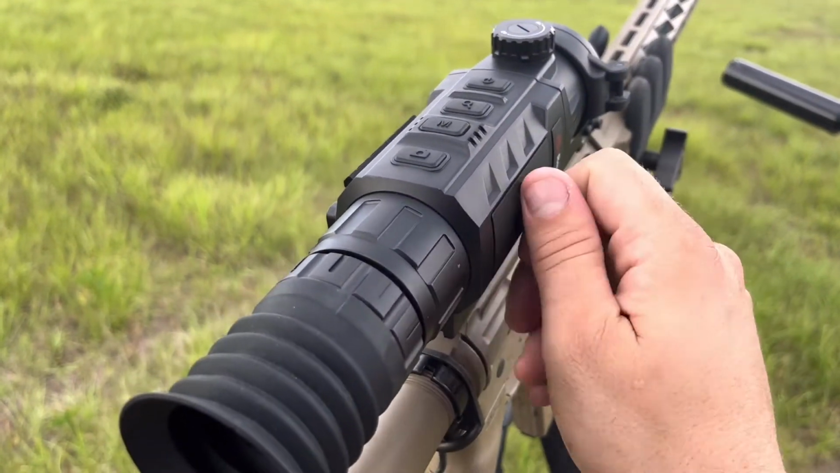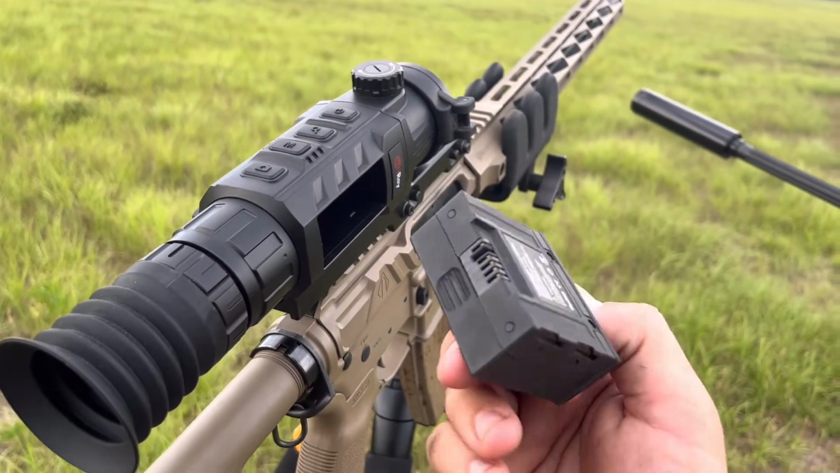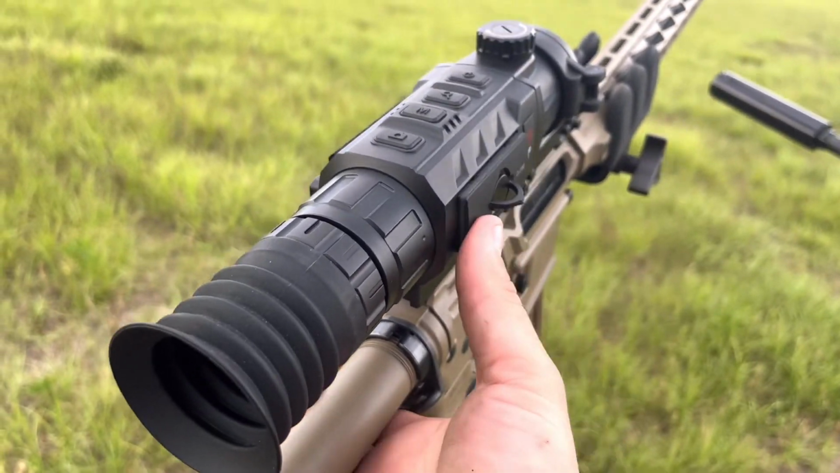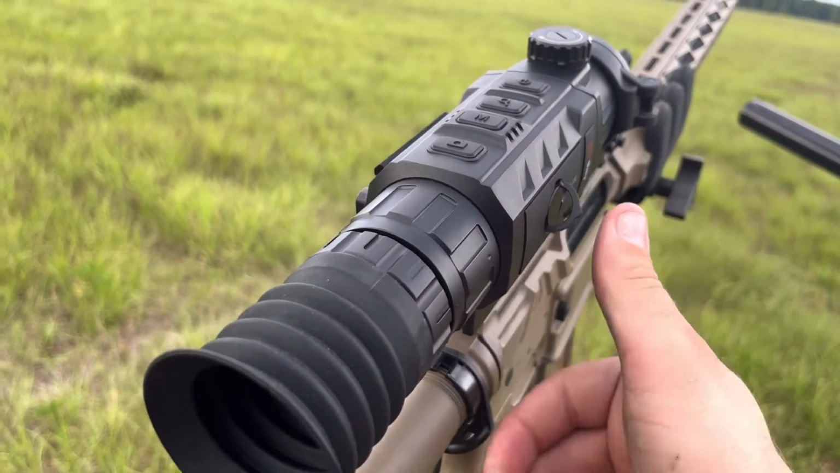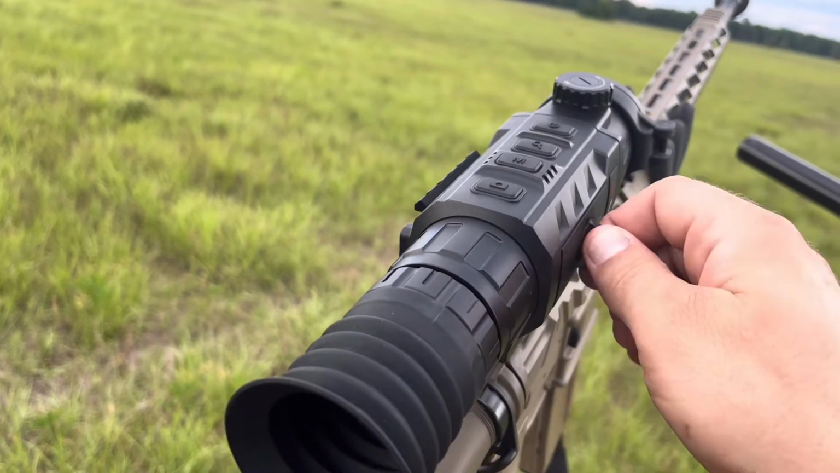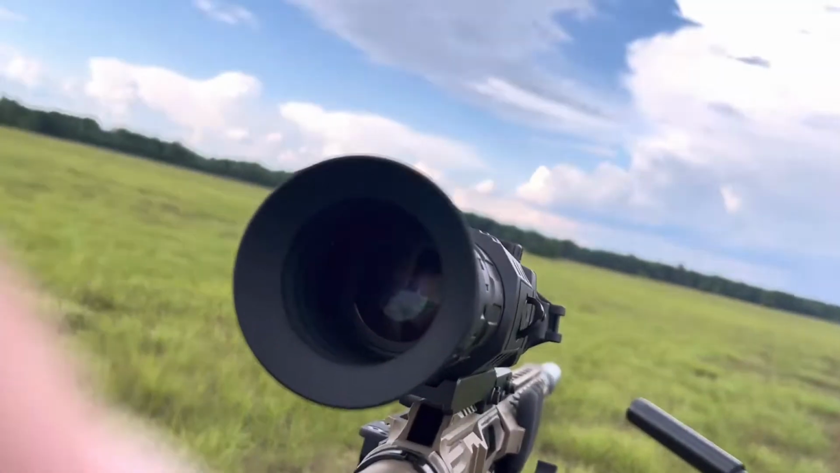The battery on this one, it's just a little twist, and you can pull it out, and you can slap it onto the charger. I'm not going to highly recommend getting another battery with this scope, because this battery does really well, and I like it. But I also haven't got to field test this one very long.